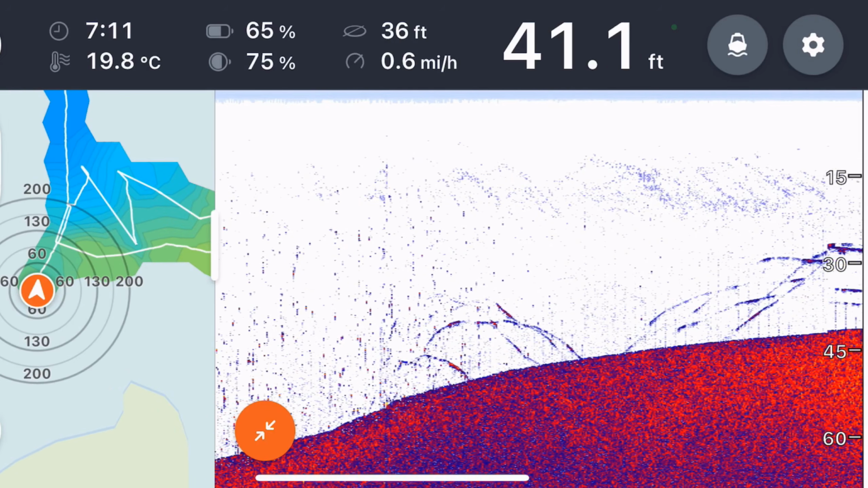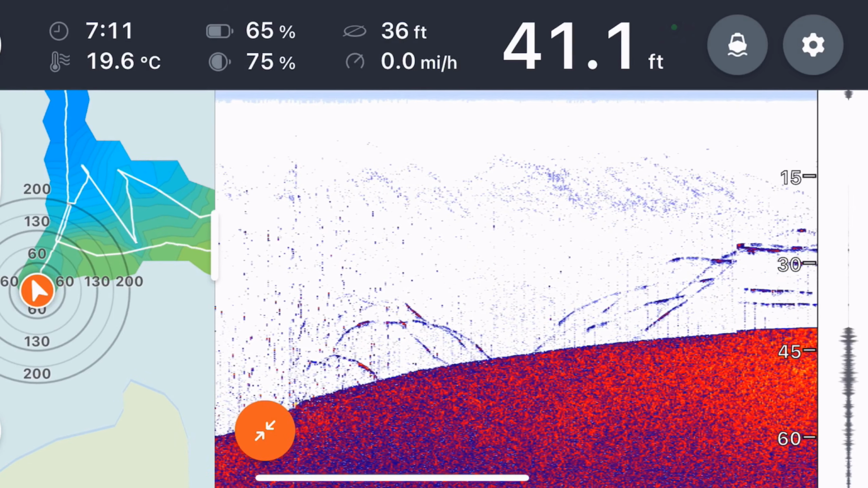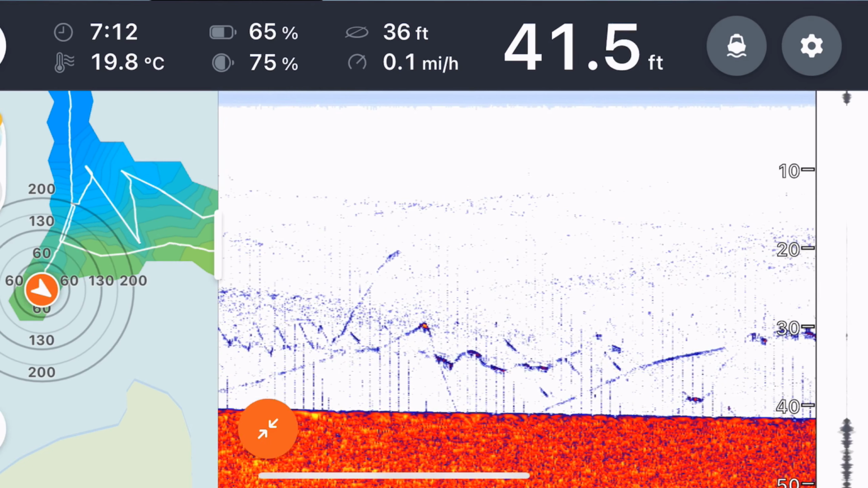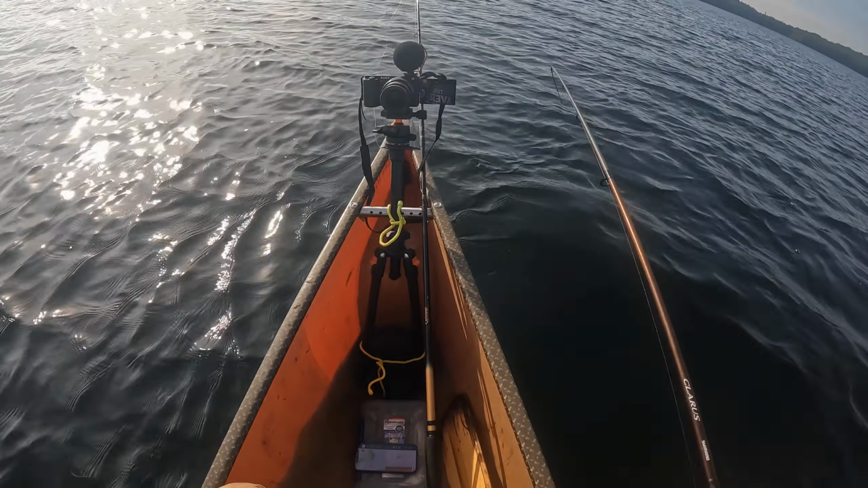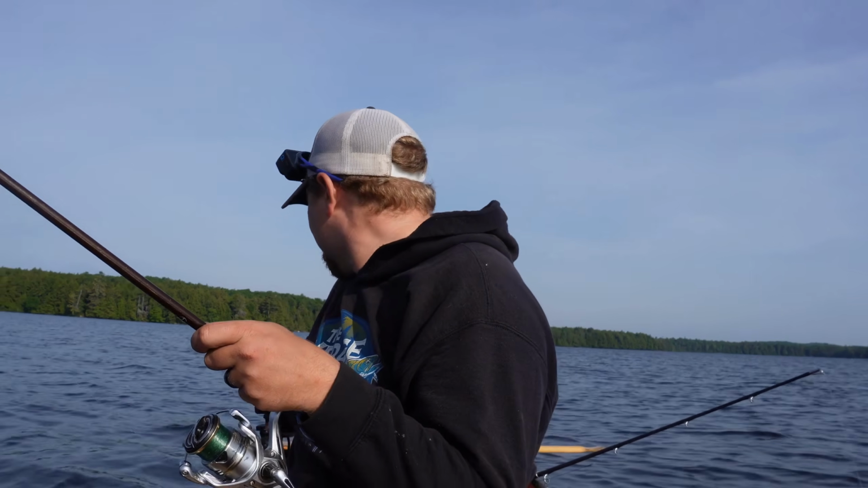Fish on bottom. A lot of fish in this spot. This is probably the most fish we've seen. Stacked. Nice one, dude. He came right up and smoked it. Nice one. Same size, couple pounds. You want the net?